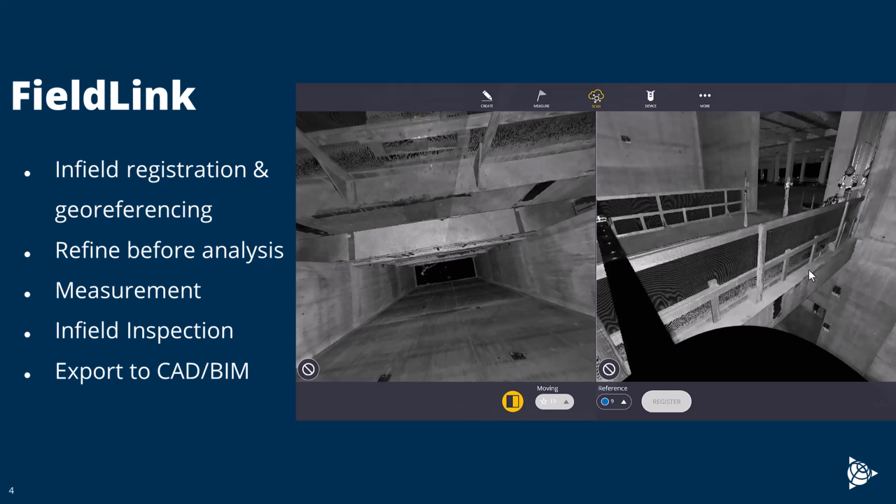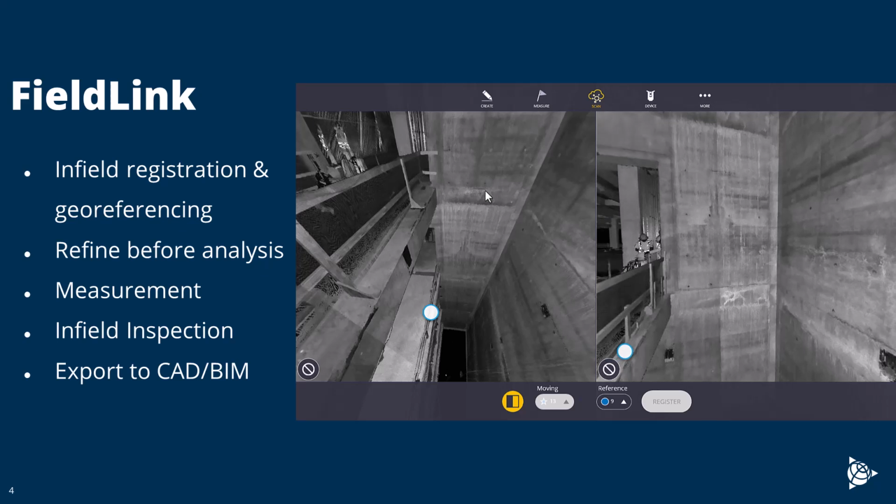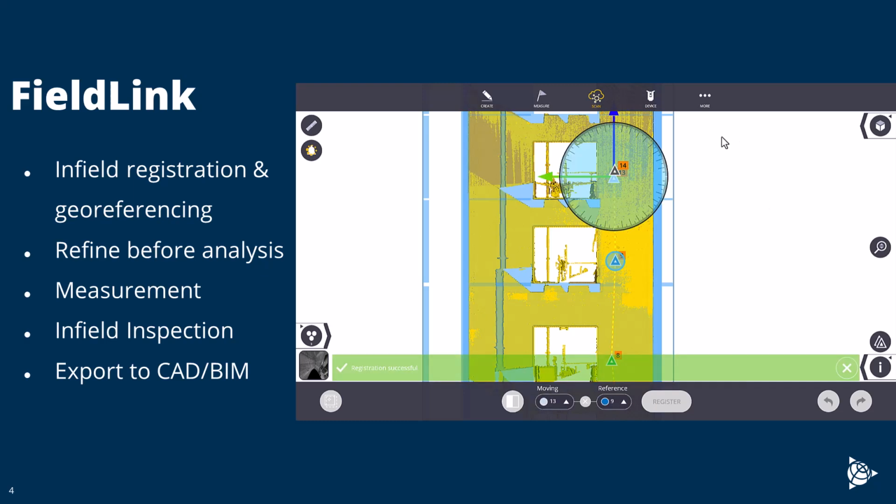So here is 1, 2. So that would be right about here. I could match these points and do the same registration matching. I try to use non-parallel walls and points when you're registering and matching that. So that upside down scan is key for a good registration.